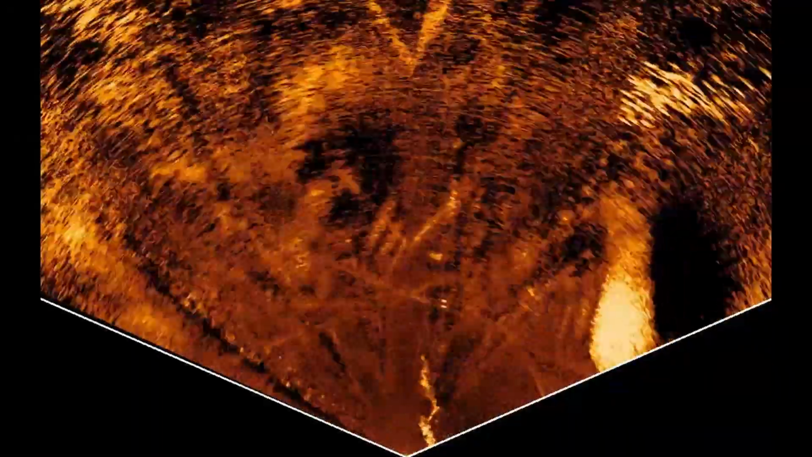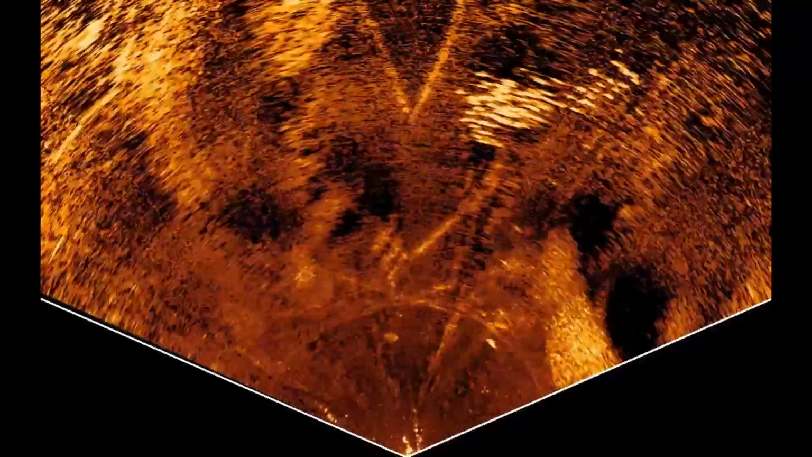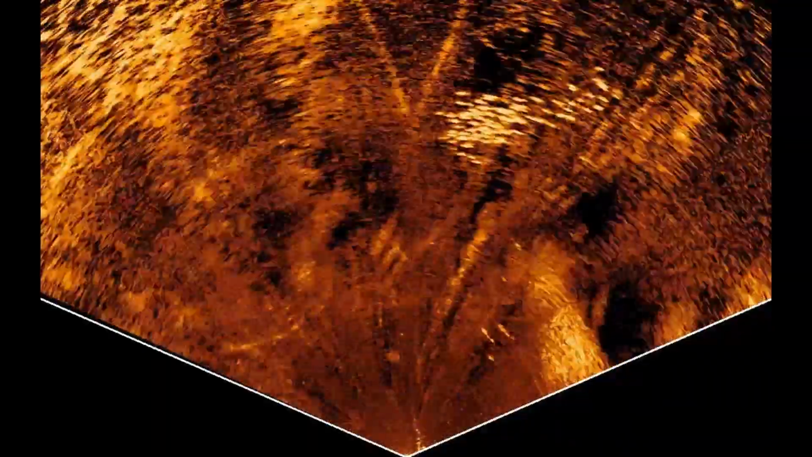And now, out about 2 o'clock at the very edge of the screen, you see a huge school of fish cruising in. So these fish are going to cruise around and come back down. You can see them now about 1:30, 2 o'clock. And you can see the bait down here at about 2 to 3 o'clock. Now this is a huge school of fish swimming in.